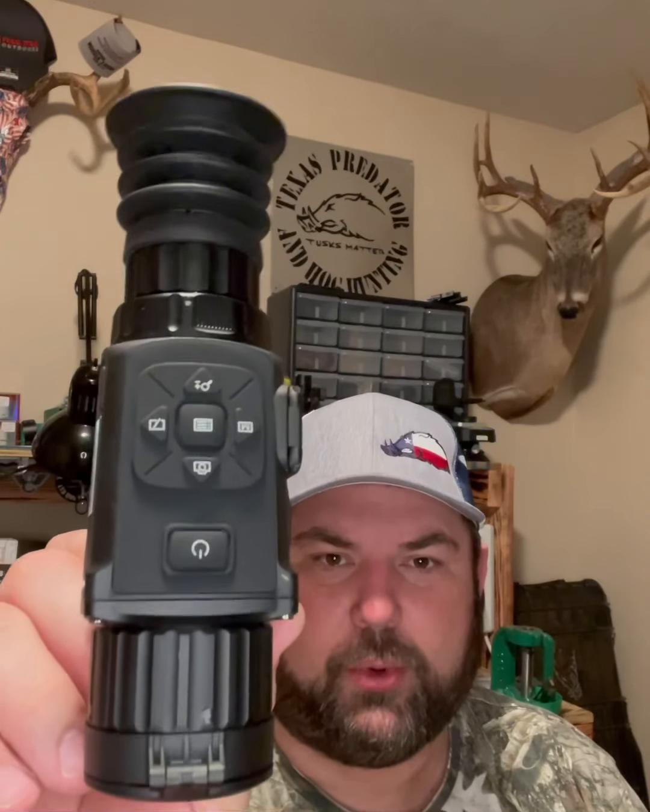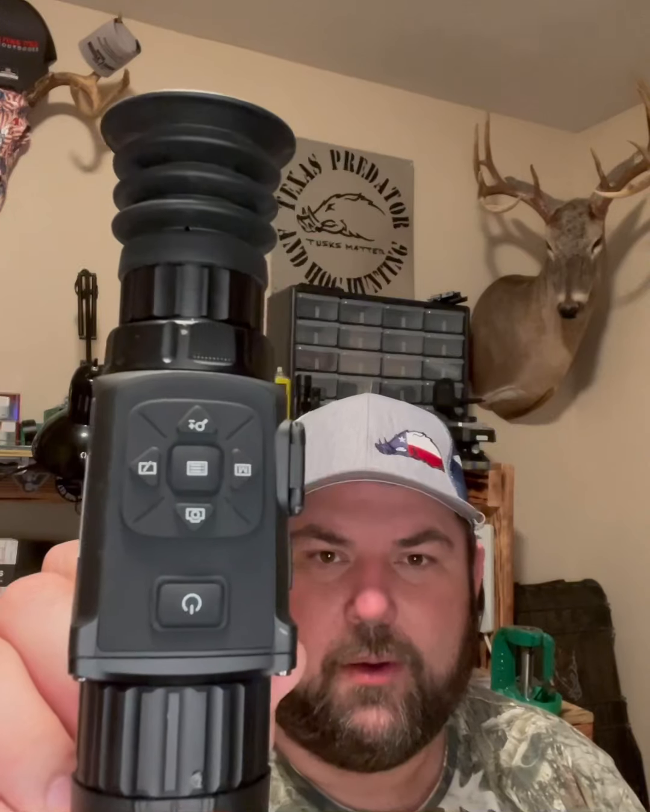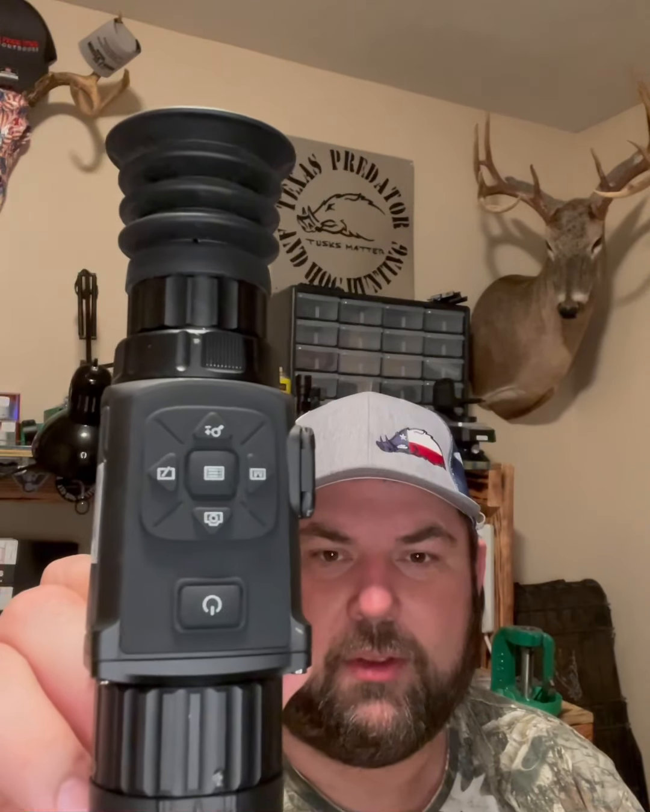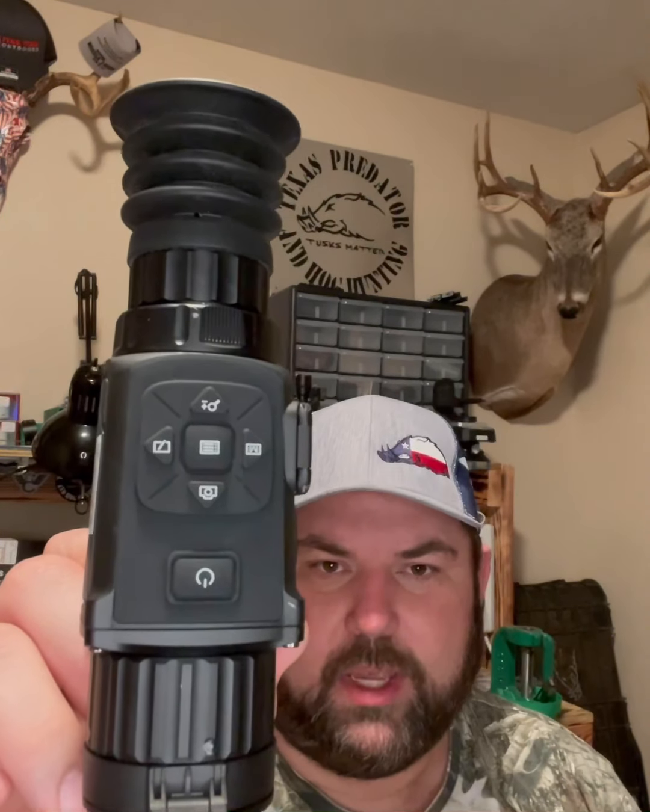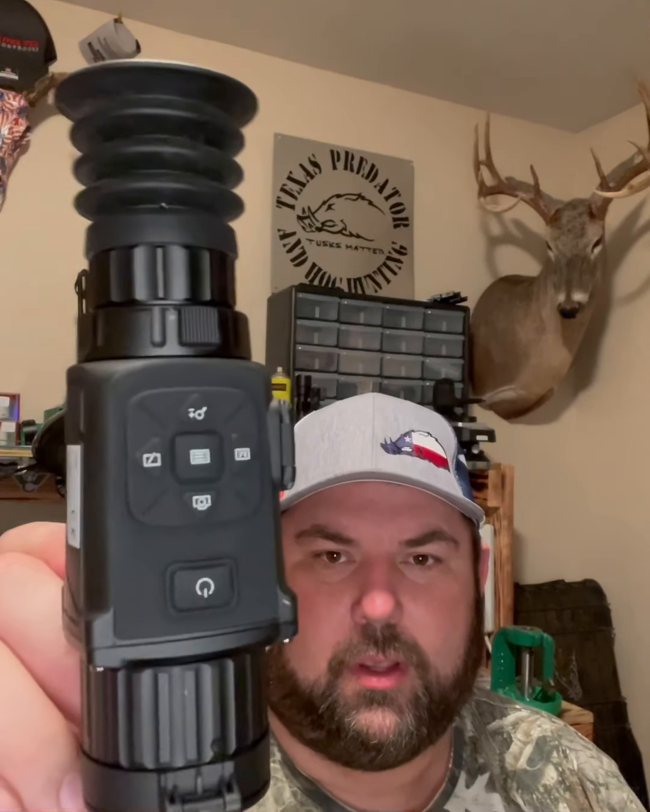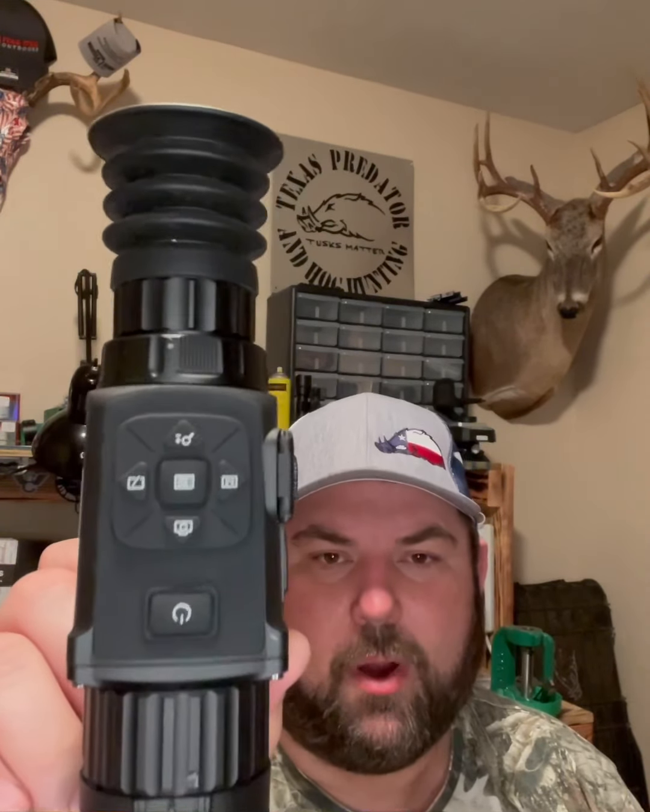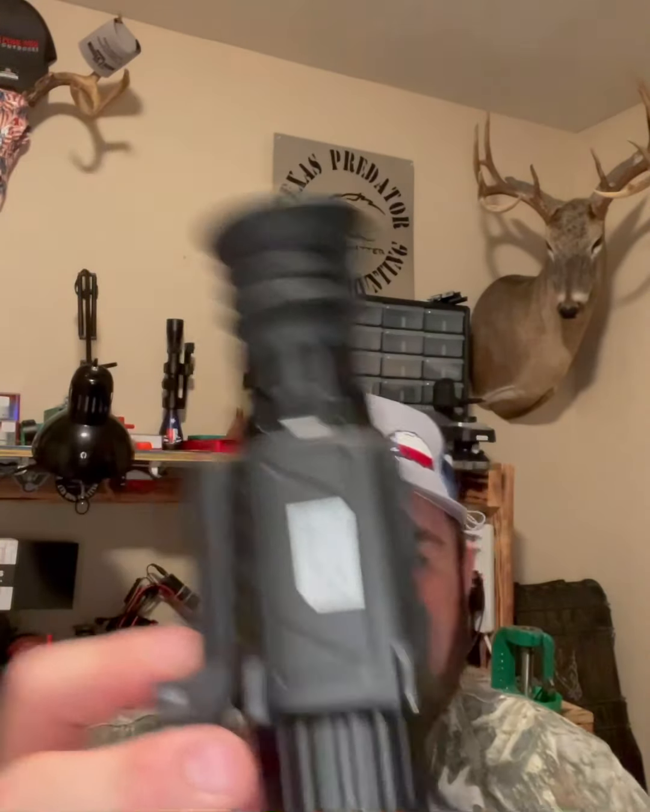You can run your scope through that app, or if you've got a buddy with you, they can look at their phone while you're using this to shoot with, and they can see what you're doing. You can record through the app and download your videos all instantly. You don't have to wait for the video to download. It's the best app on the market that I've used yet. It's a really good scope. I haven't had any issues with it.